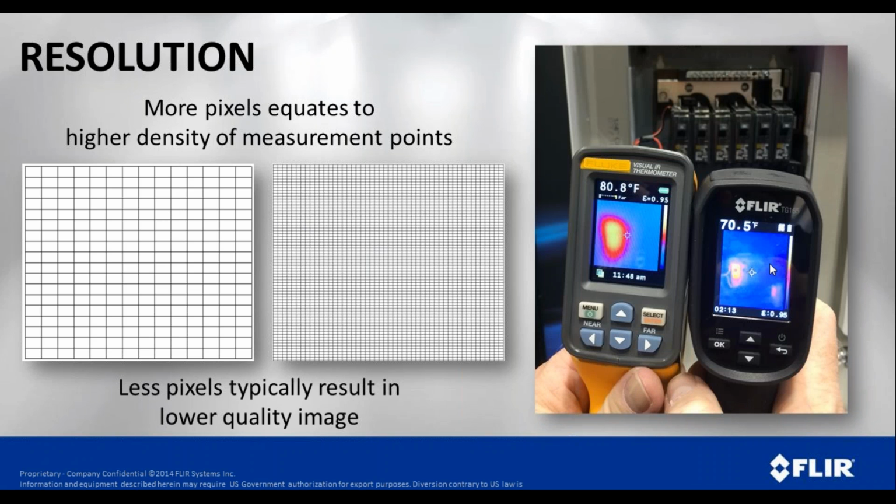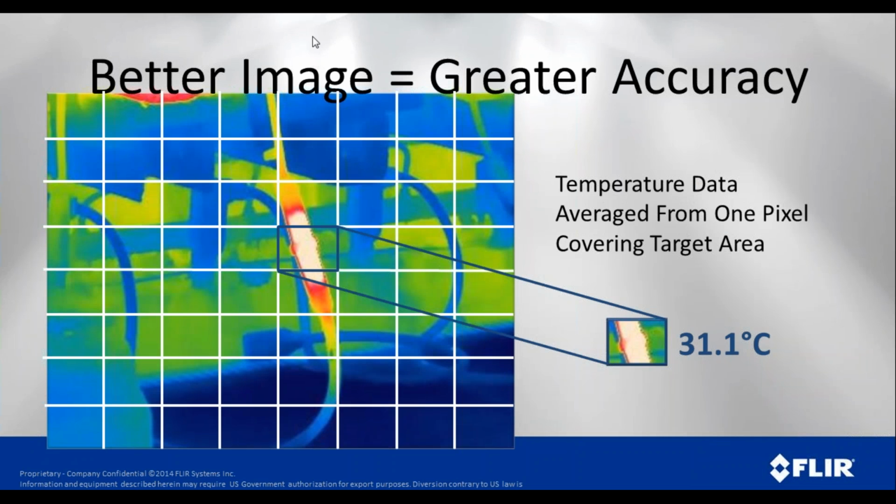These are some examples of what those images could look like on a camera. One might look more like just a kind of a temperature blob, where the other one you can make out components and have a much better image. So this is another example of resolution.